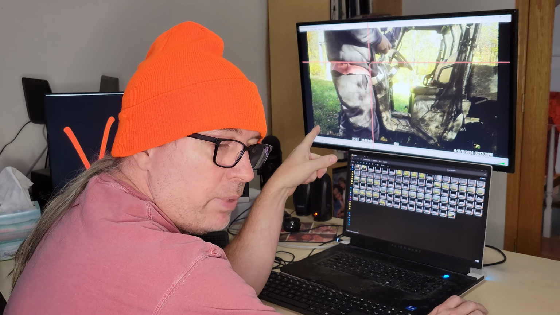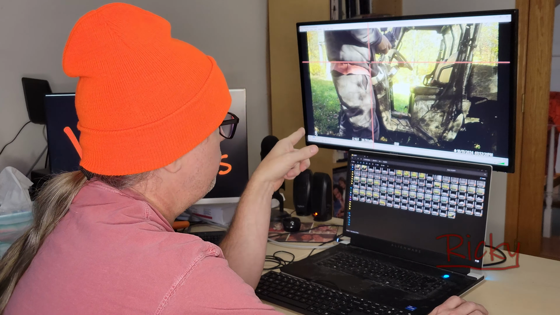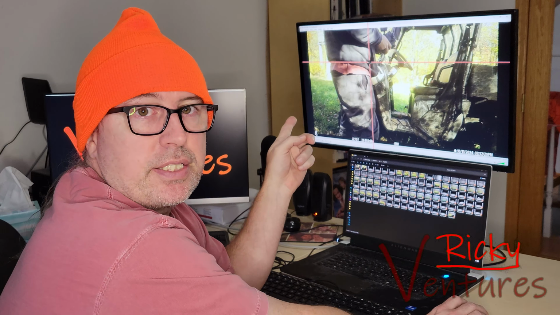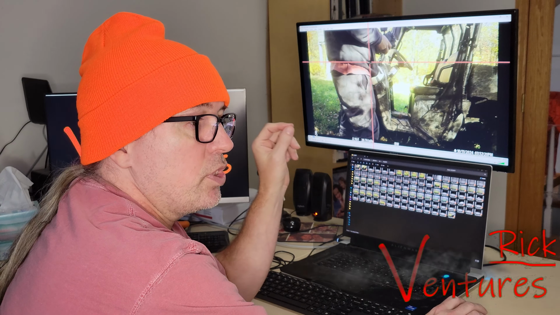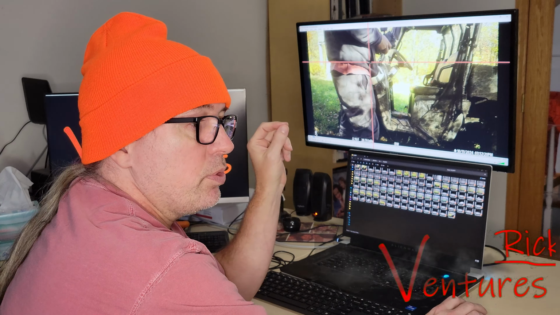This is the trail camera back in the North Basswood. I picked this up yesterday when I was up there, getting ready for hunting season, which will start next weekend. So next weekend we'll be able to go out there. This is the stand I'm going to be sitting in.